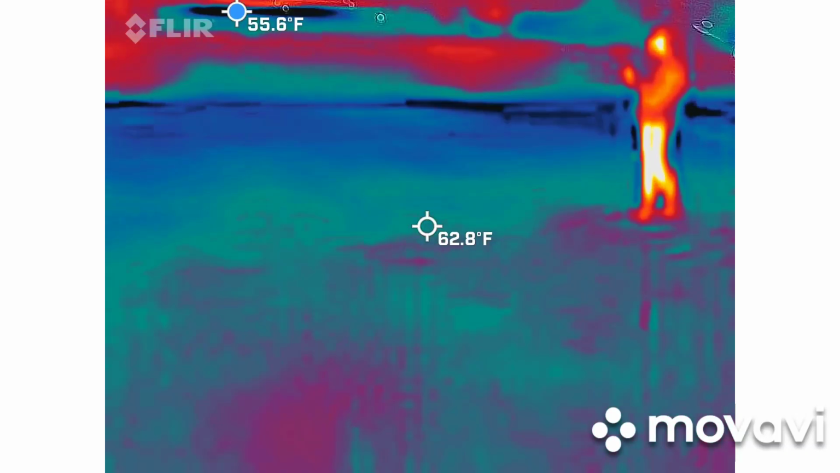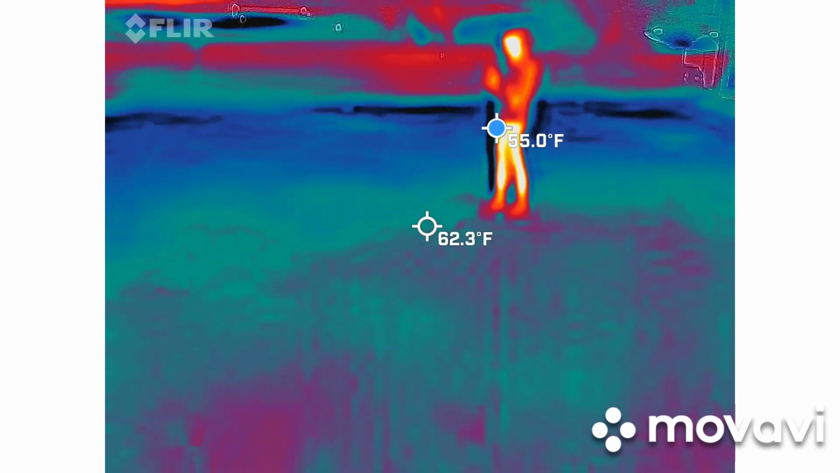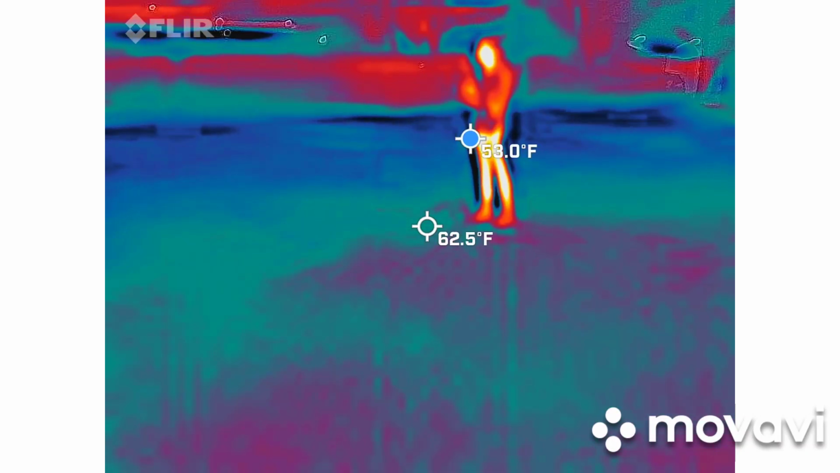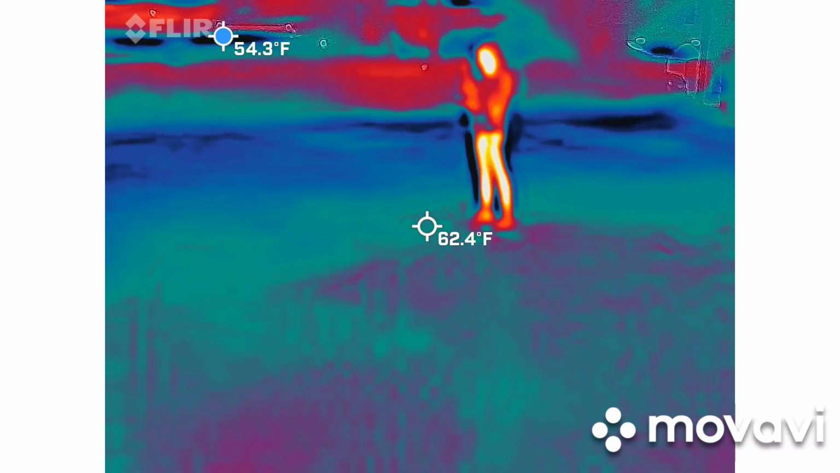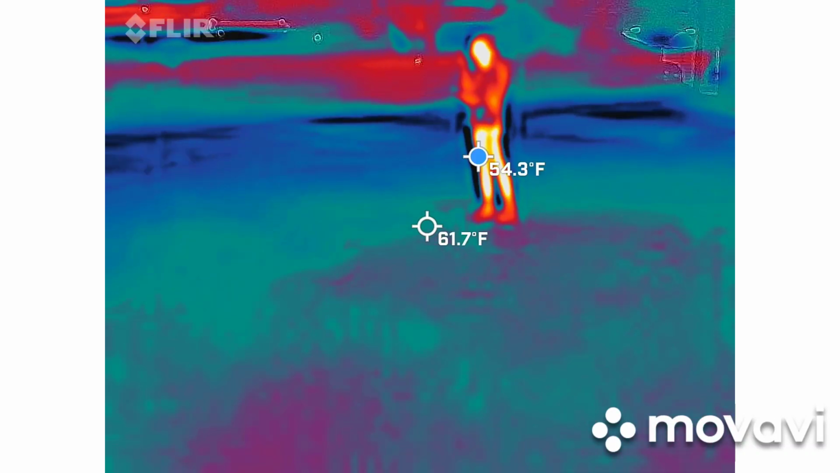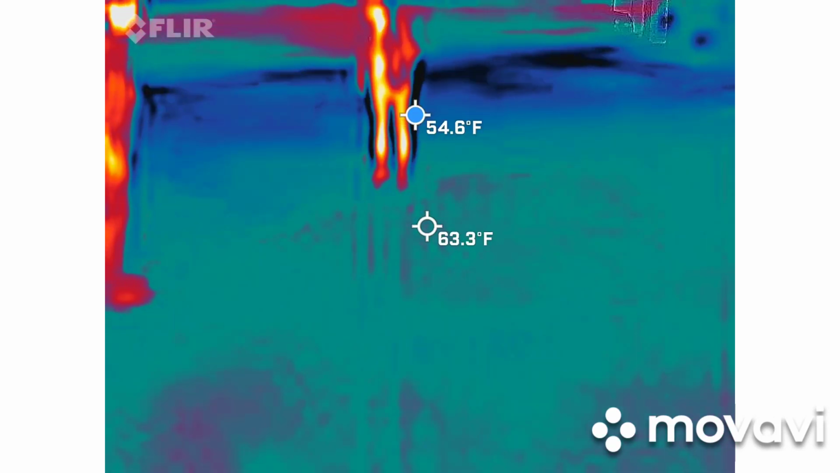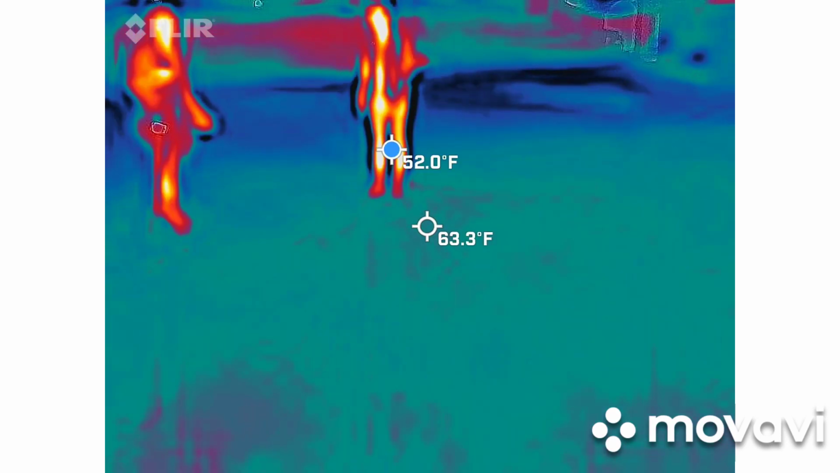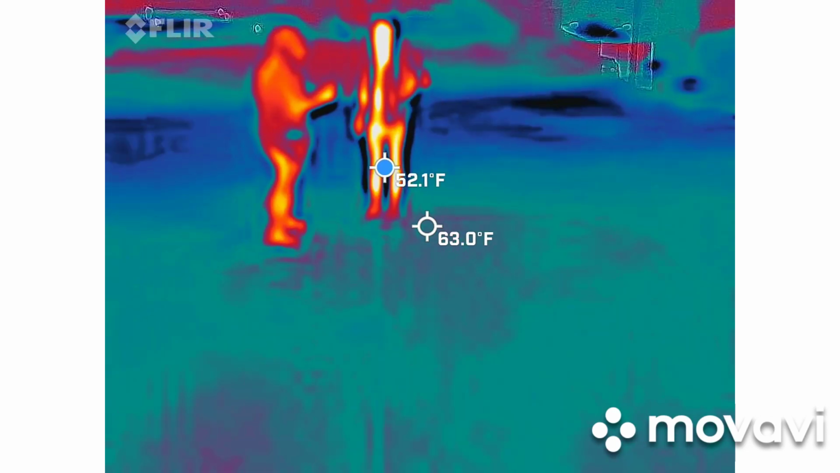Temperature go up at all on your end? 64. The cold spot is literally right on your front thigh. I can feel it. I'm not kidding. It's on your legs. Doing something weird. I feel like I keep stepping into cold spots.